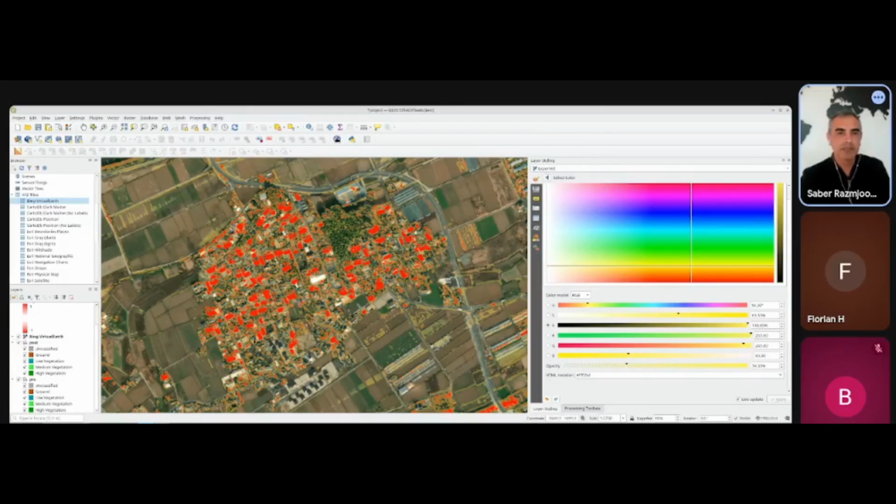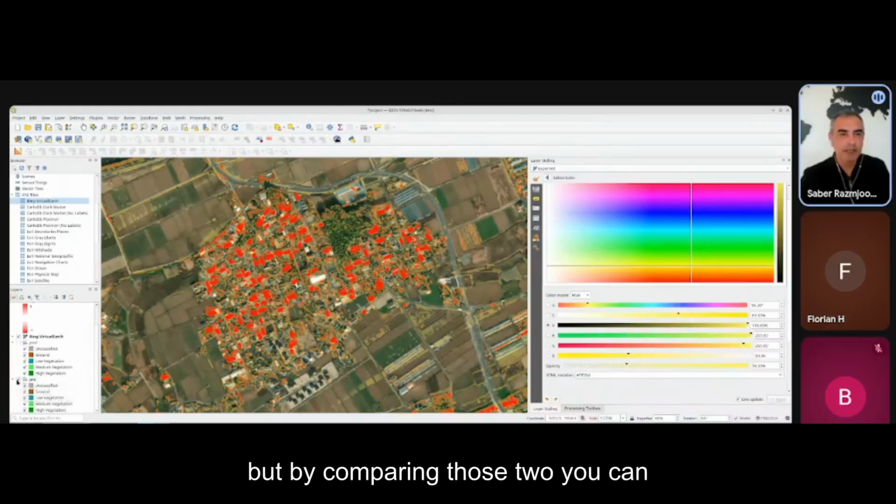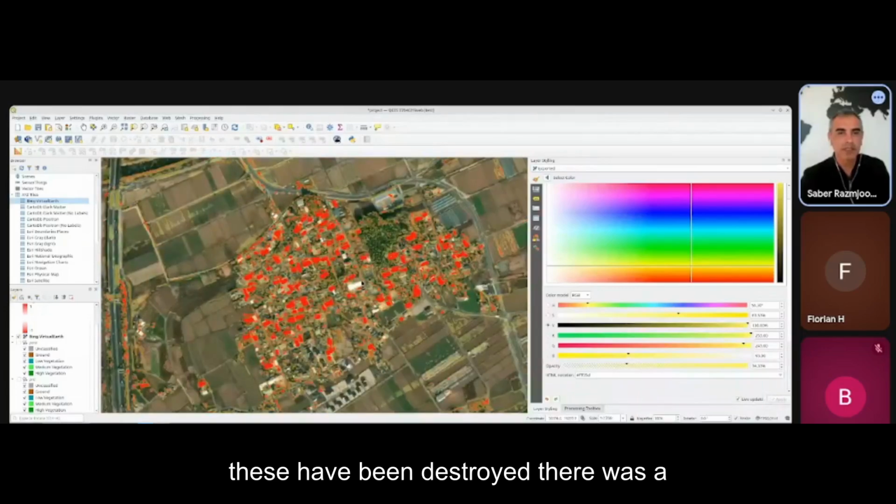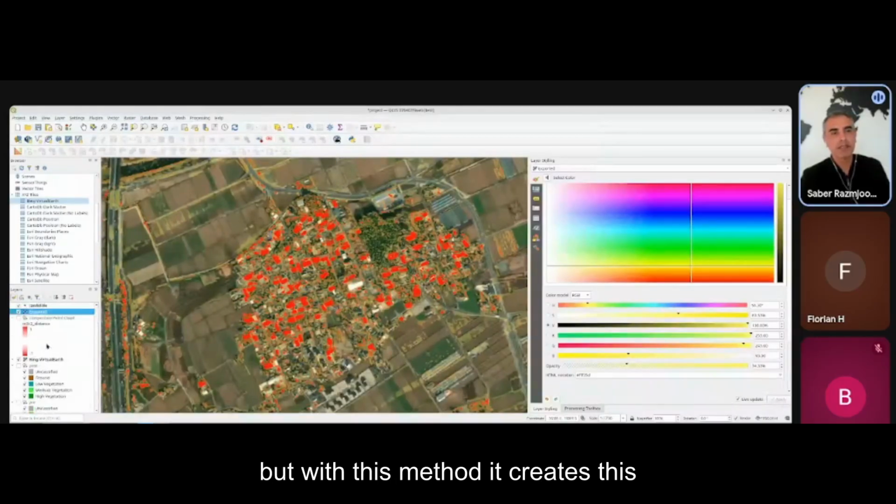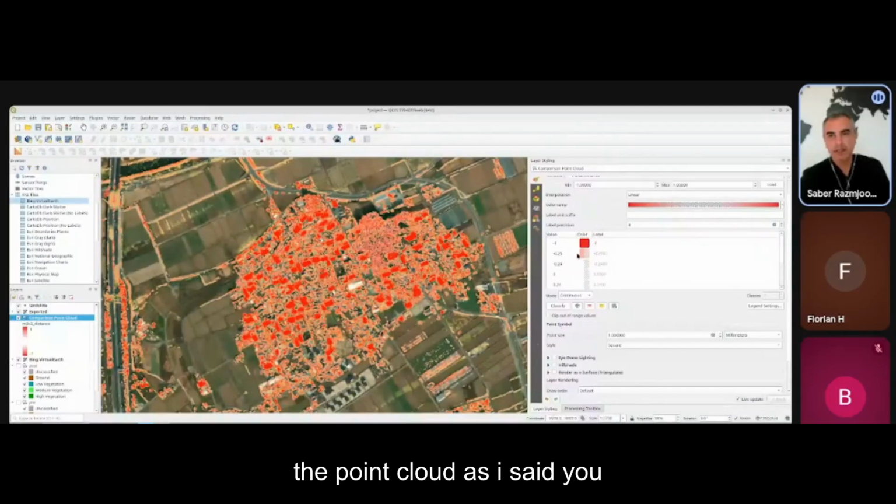So they must have known something would happen. But by comparing those two, you can see all the buildings that were destroyed. There was a landslide. It wasn't within that survey, but with this method, it creates this point cloud,